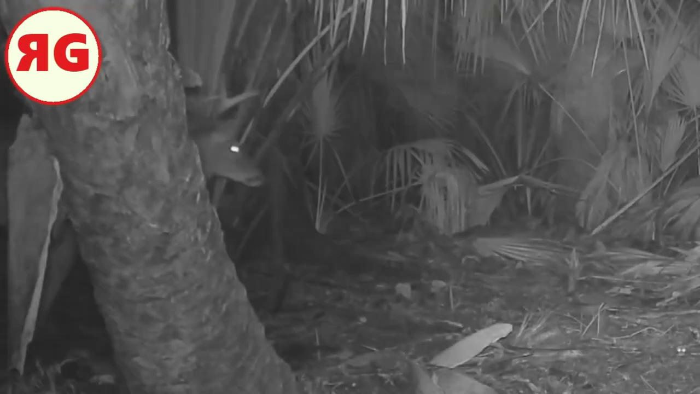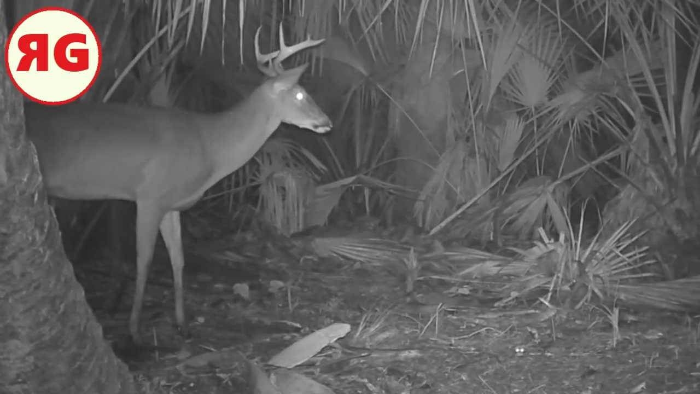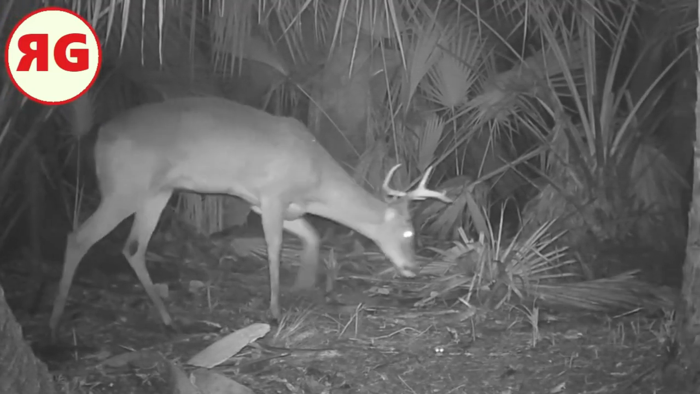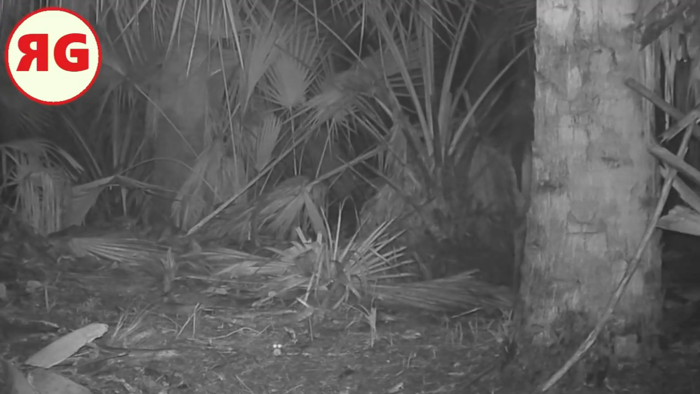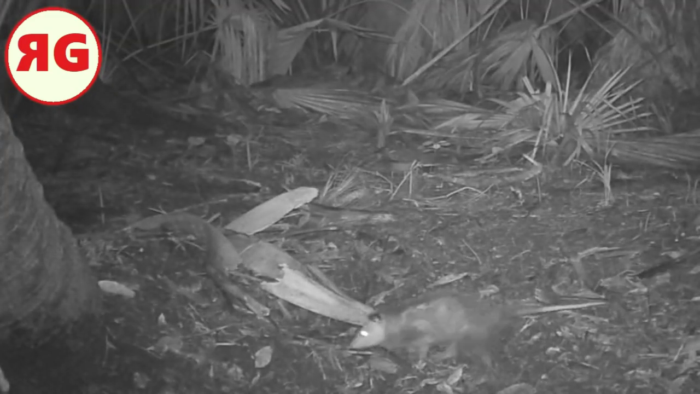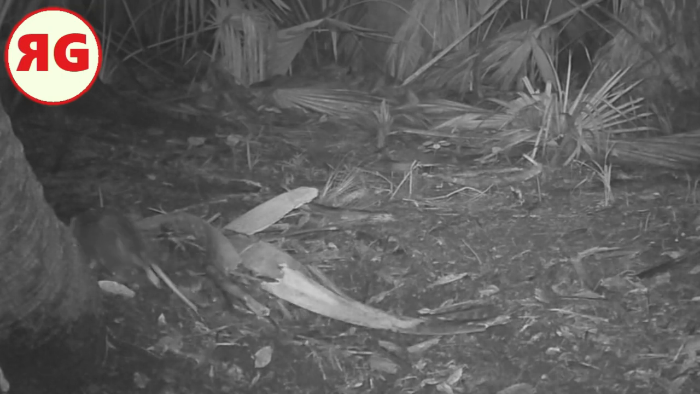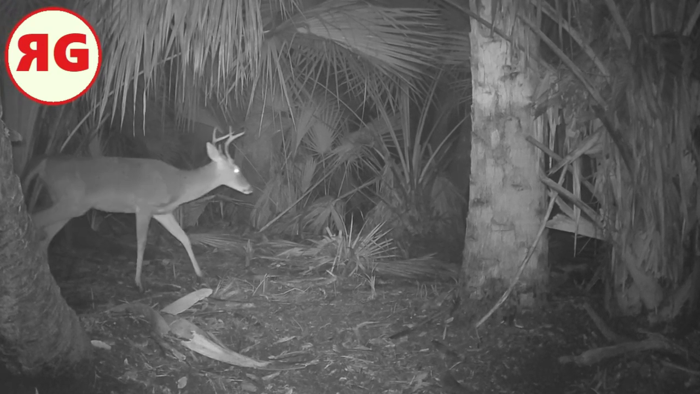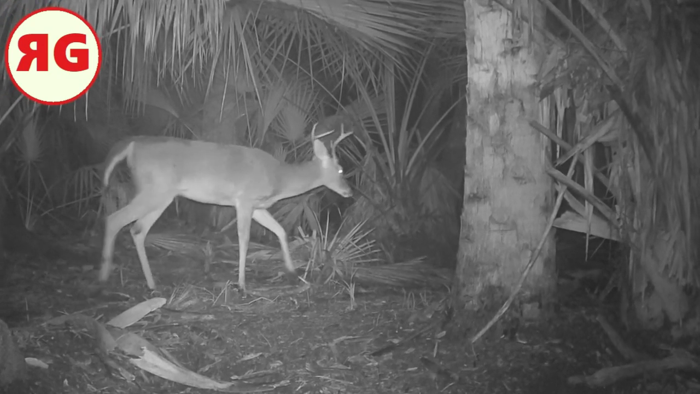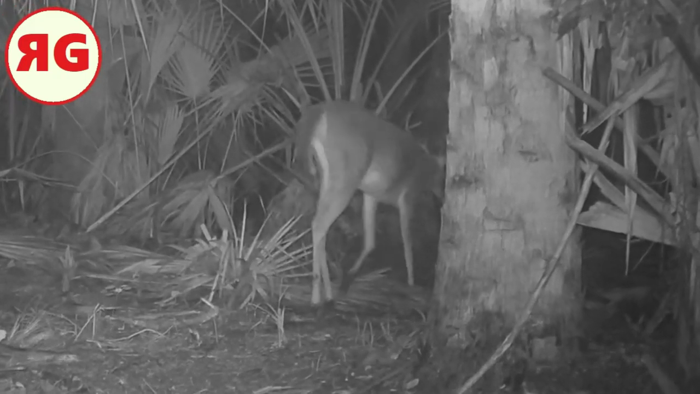Yeah, I chickened out going to get my other cameras. There's a deer. Look at that buck, man. How clear that image is. Love those cameras. An opossum. I thought he was heading for the tree, but nope, he walked on by. There's another buck, or the same buck, I don't know. But I went to get my camera today and I chickened out. I wasn't walking through the water.